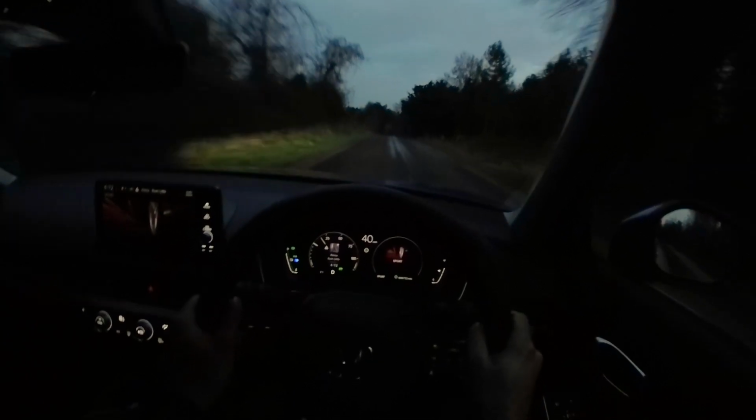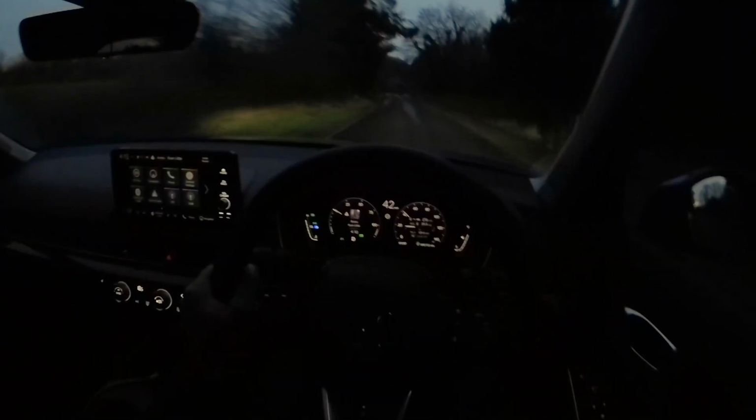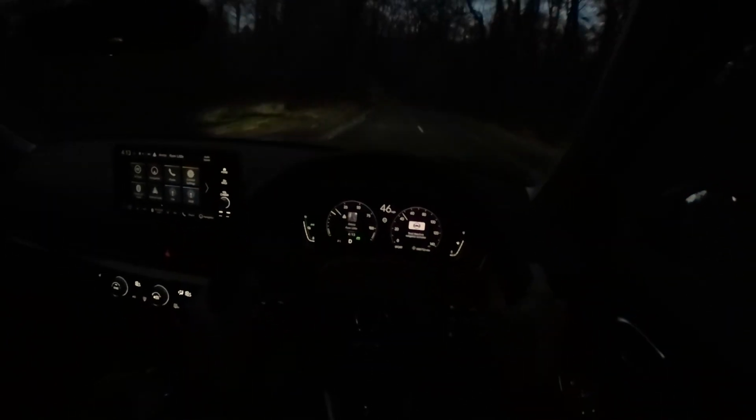If I toggle the individual like so, you'll see you can change the settings, but of course you can, that's why it's individual. In regards to the safety systems I touched upon a few moments ago, you've got the Honda Sensing system, which gives you autonomous emergency braking, adaptive cruise control, blind spot monitoring, lane keep assist, rear cross traffic alert, plus more.